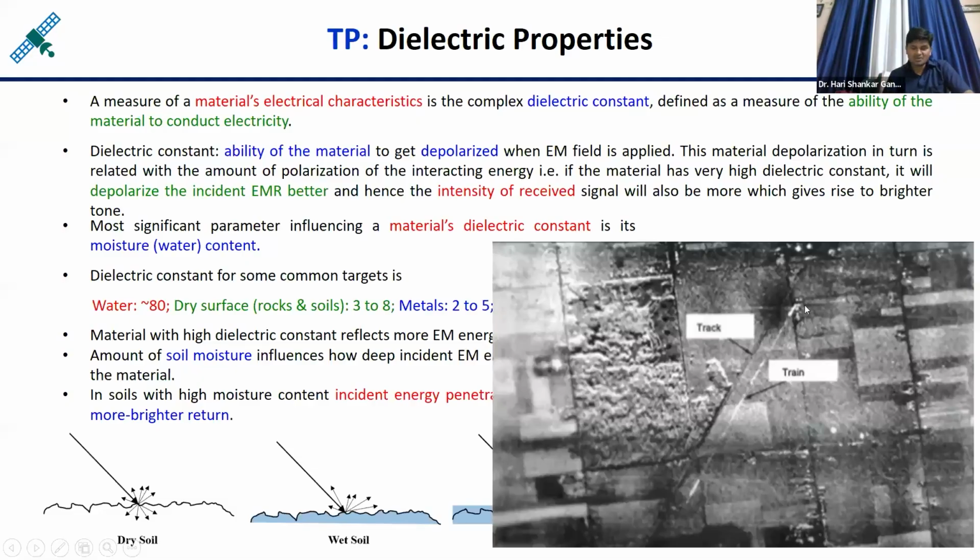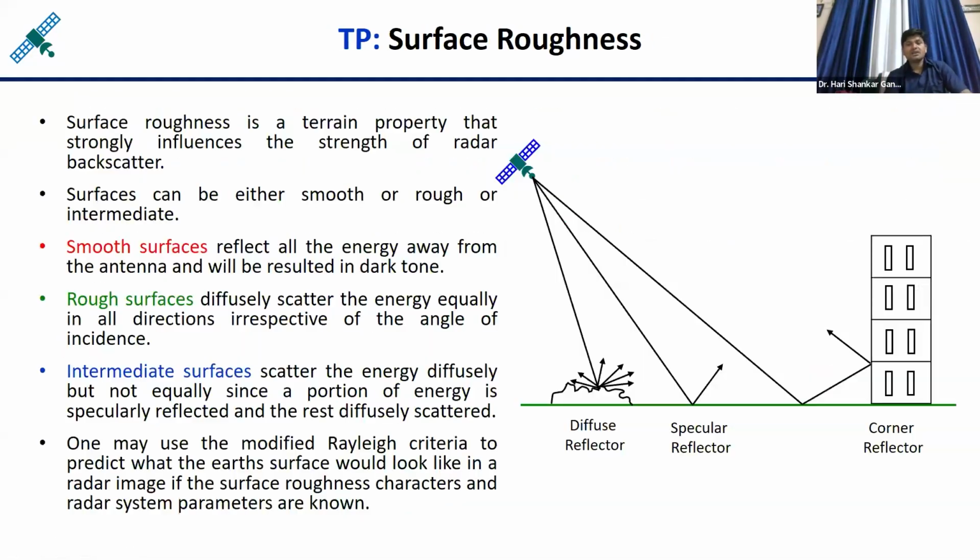But this thing you cannot observe in the optical images. Now surface roughness is another parameter. Like this surface is rough, so diffuse reflection will happen, and more amount of energy you can observe. In case of specular reflection, no energy will be observed because this energy is going in another direction.